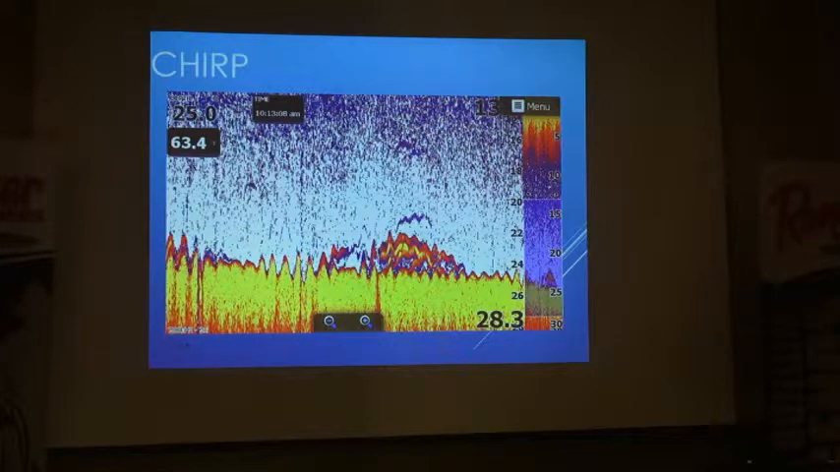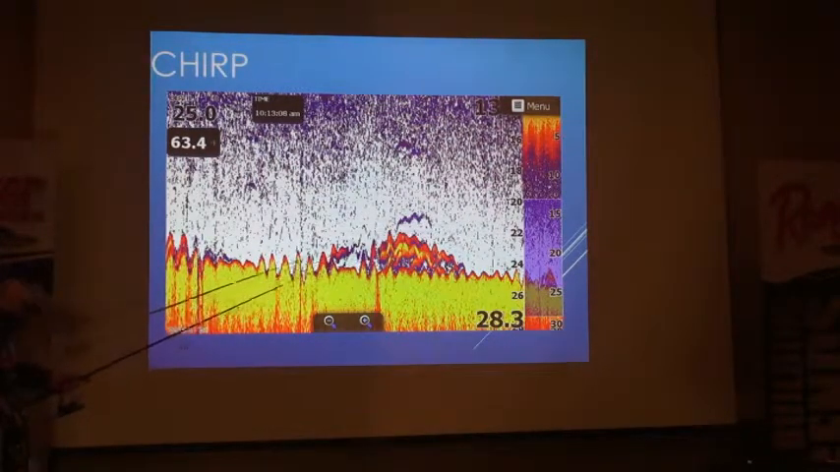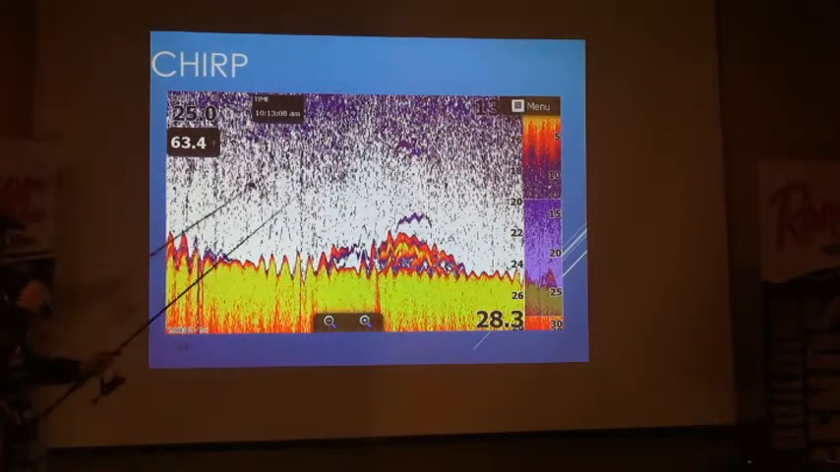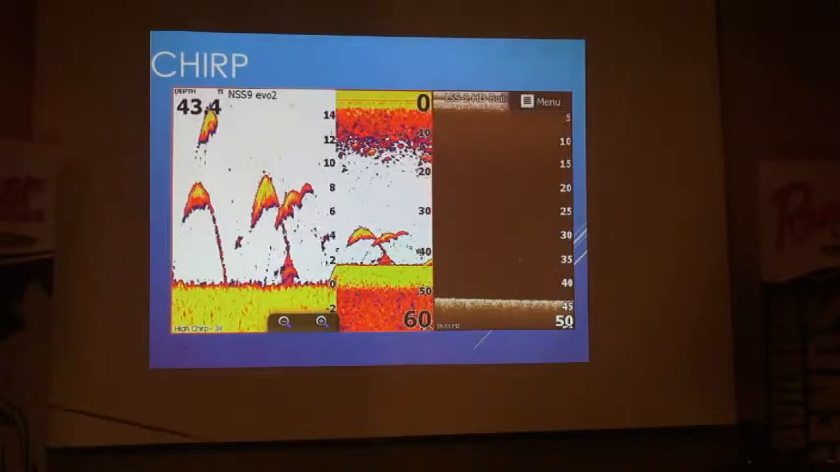This is a decent picture here. The sensitivity is definitely a little too high, but this is what it's showing you. You can scale down the sensitivity, but I have a little bit better target separation. The next slide shows it better, as these fish aren't all blobbed together as badly as they typically would have been on two-dimensional. If it was backed off, it'd show a lot better, but this is what chirp looks like when it's set up right. You have a very clean picture.